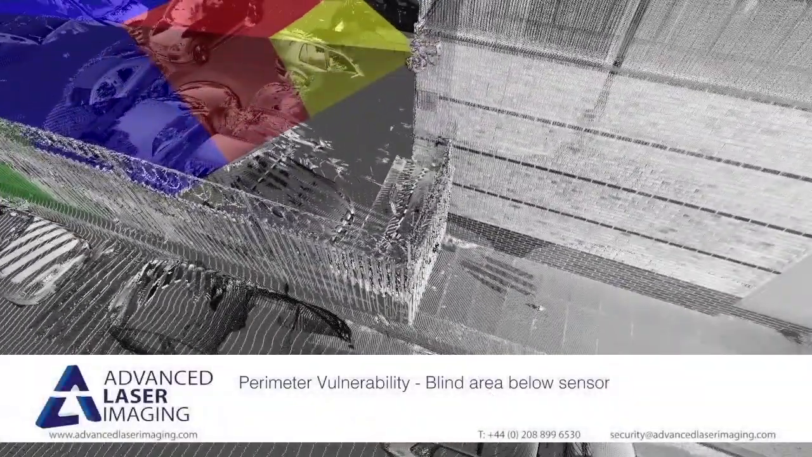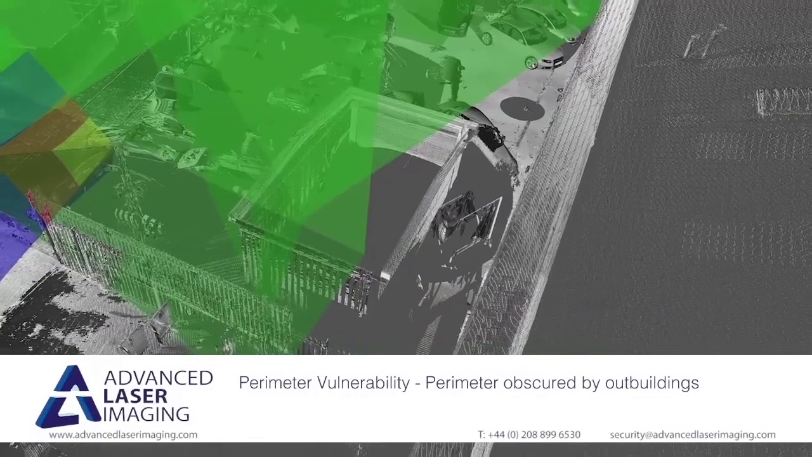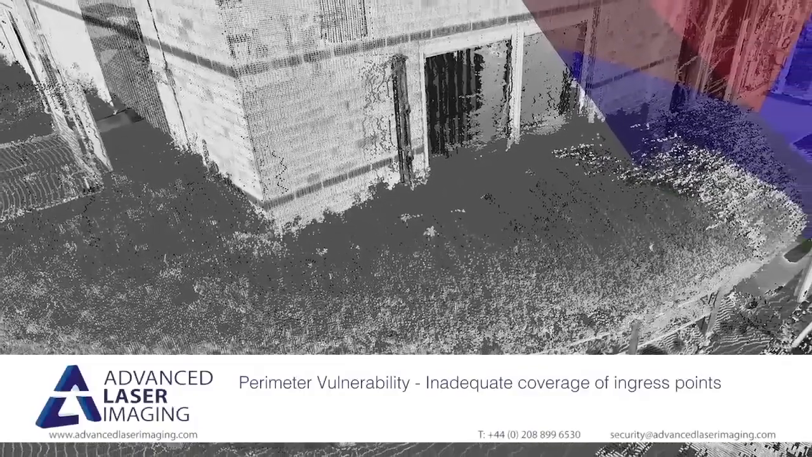It becomes easy to identify areas of little or no coverage, and high-risk locations where an intruder can enter your site undetected can be critically addressed. Finally, we produce an interactive report that allows all interested parties to clearly understand the current situation and any proposed changes.